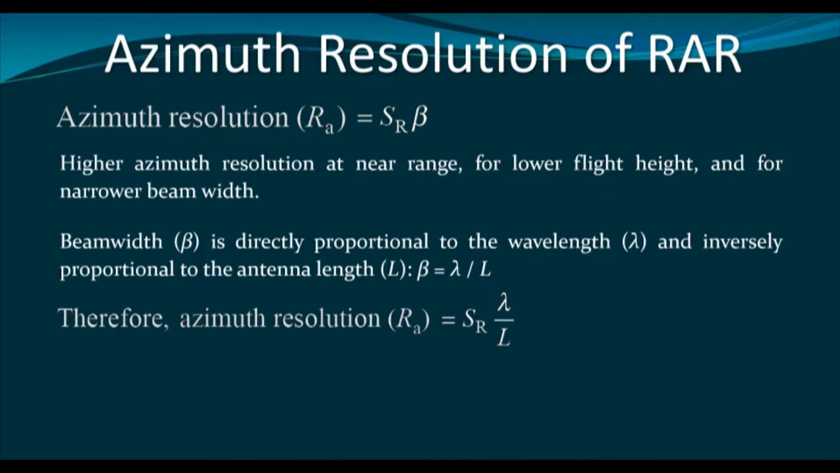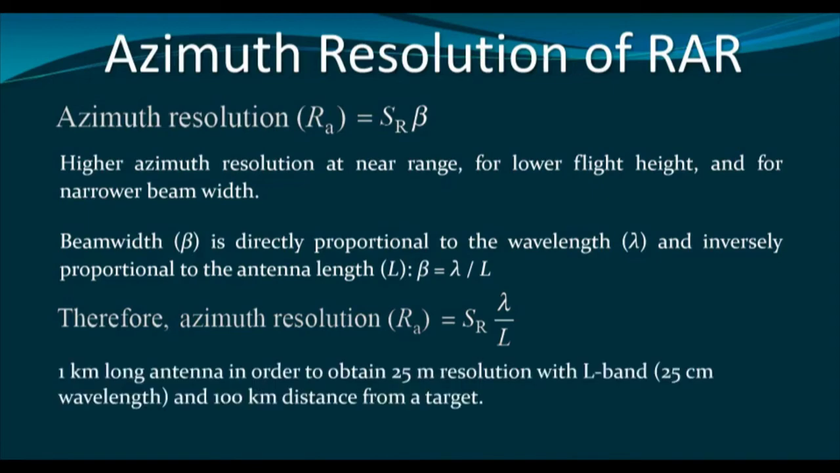Further, we cannot go for a very short wavelength, because then the energy will be affected by the atmosphere. So the only option we have is increasing the antenna length. But as I told you, it is impractical. I have given one example here. As you can see, we need a 1 kilometer long antenna in order to obtain 25 meter spatial resolution with L band. L band means 25 centimeter wavelength, and just 100 kilometer distance from the target.